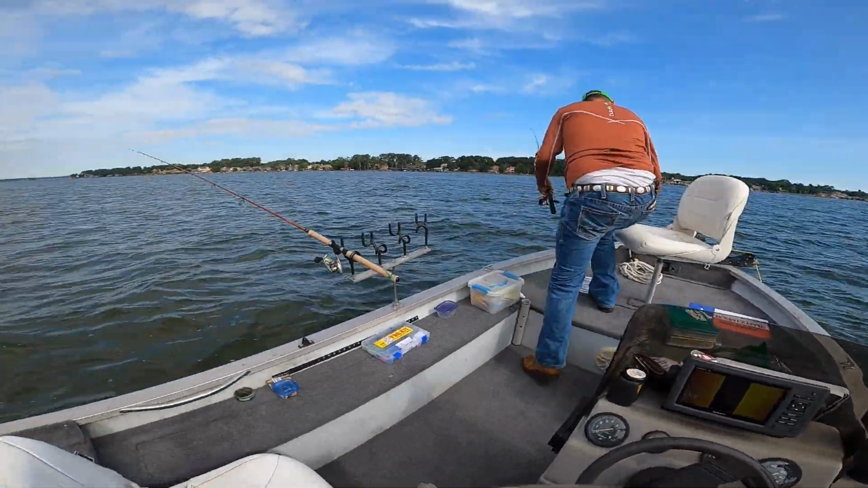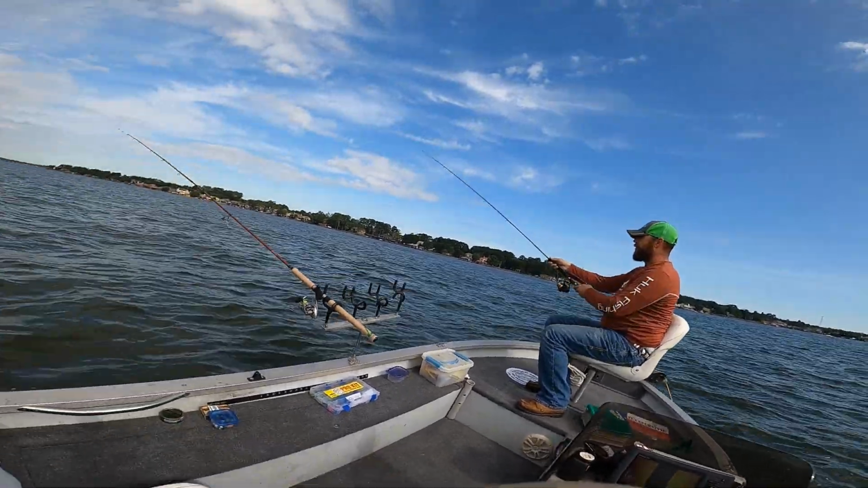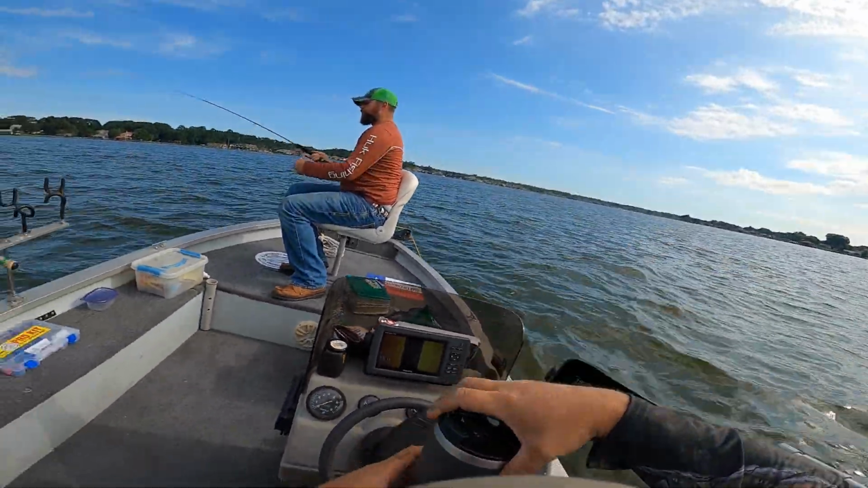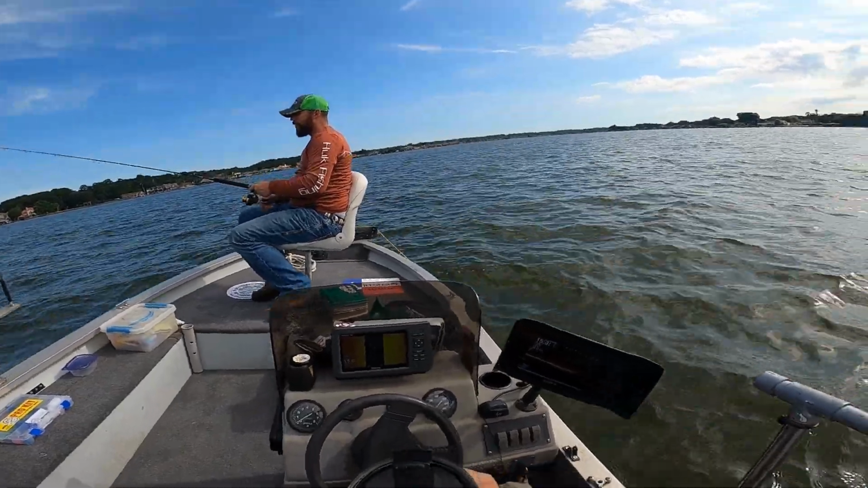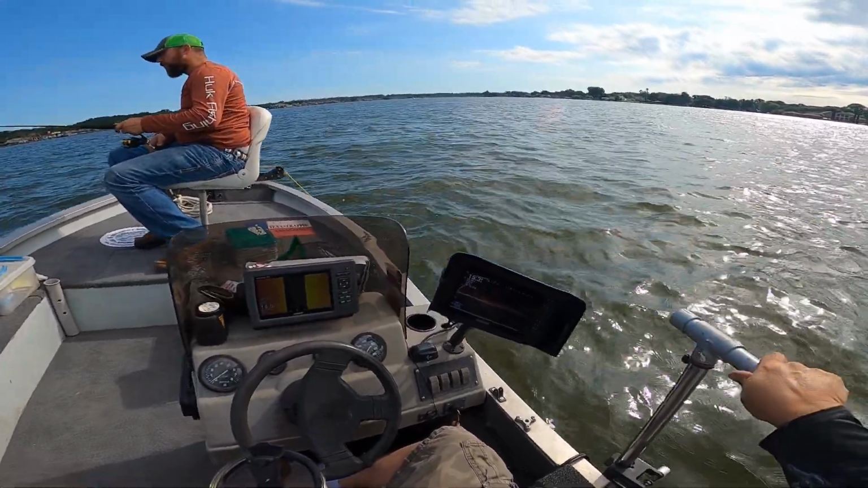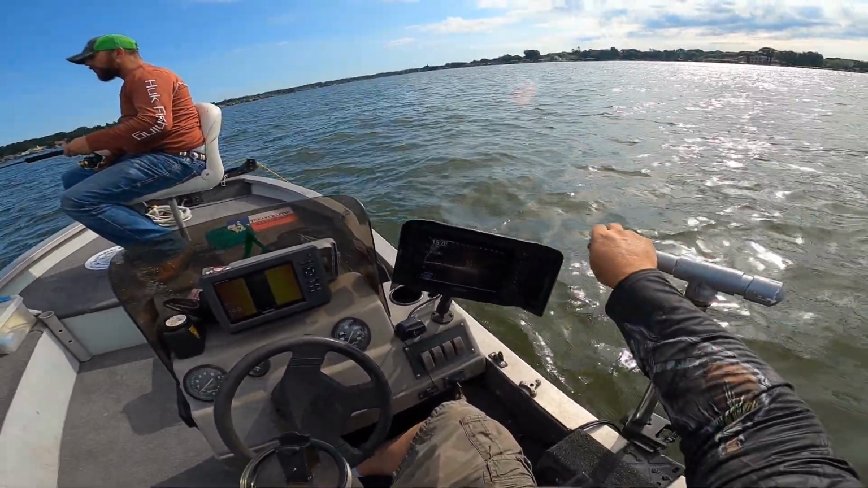If it's not, we just reposition to where we like it, and then we usually bring some slabs in the boat. But some days they ain't cooperative. But like I said before, I'm very persistent. We will put fish in the boat, one way or the other. The wind wants to blow us off to the side of it now, so we'll see.